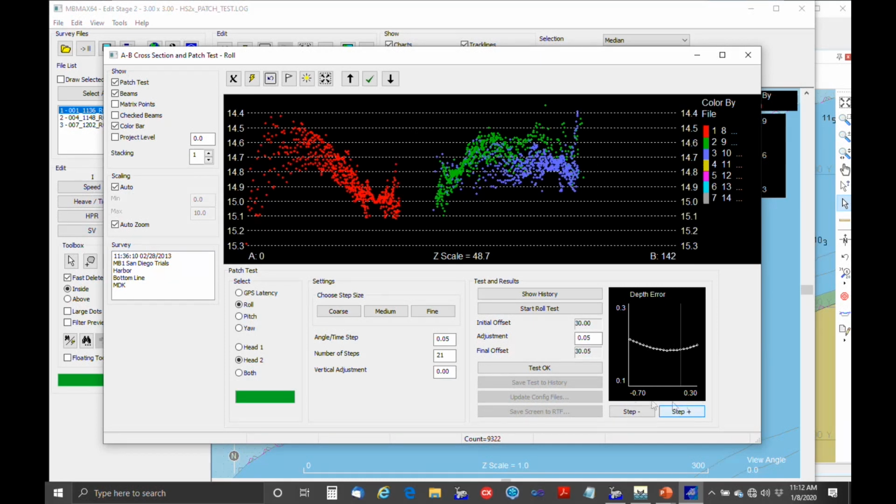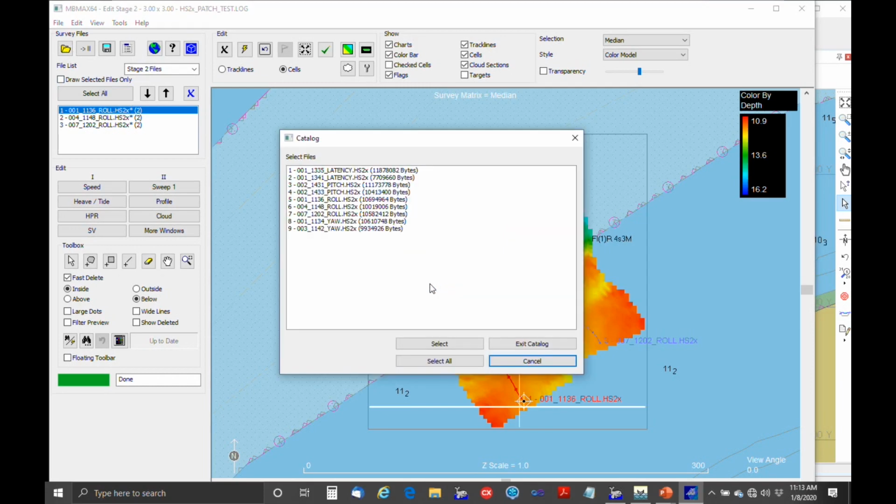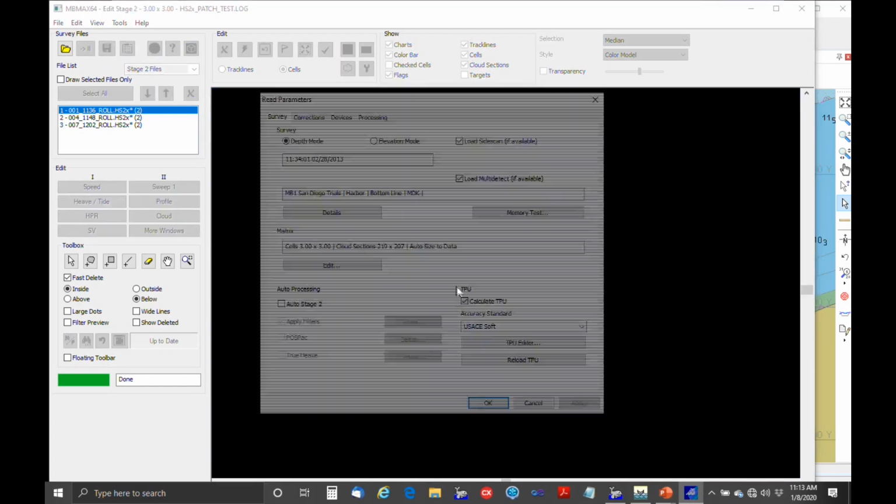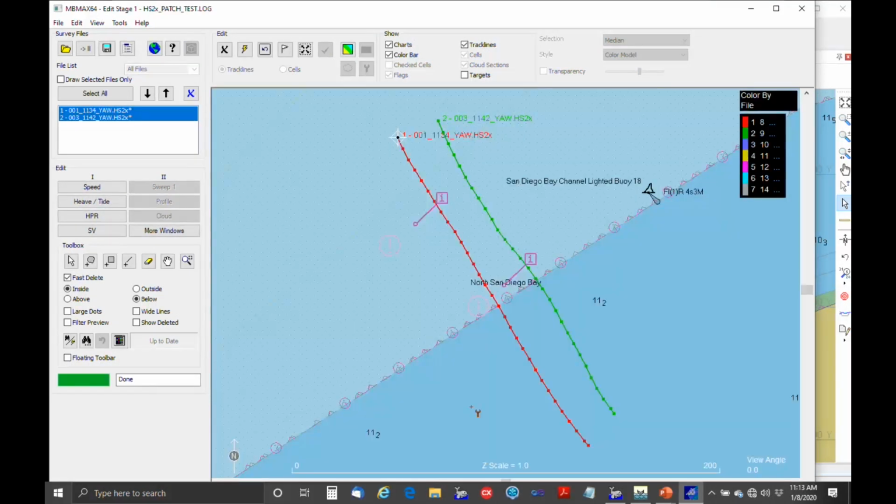Now this looks like a pretty good result here. So test OK, save to history, and then we're done with that. Okay, and then the last one would be the yaw test here. So we're going to, and in this case, with this mounting frame, everything rotates together, so we can test both heads together for the yaw.